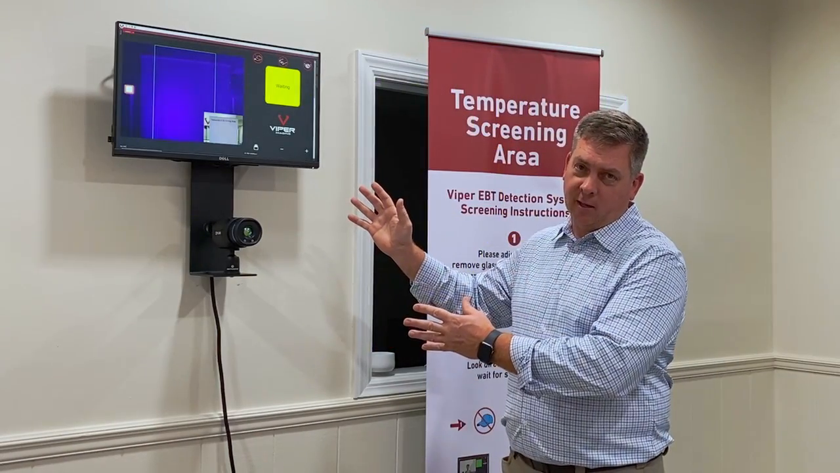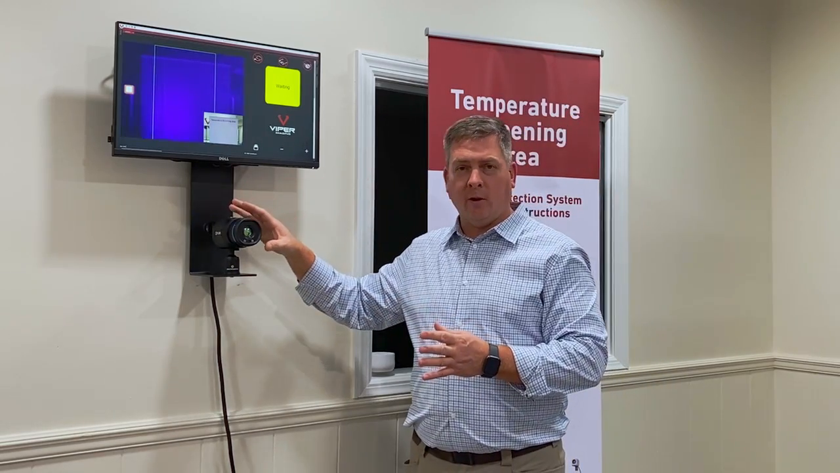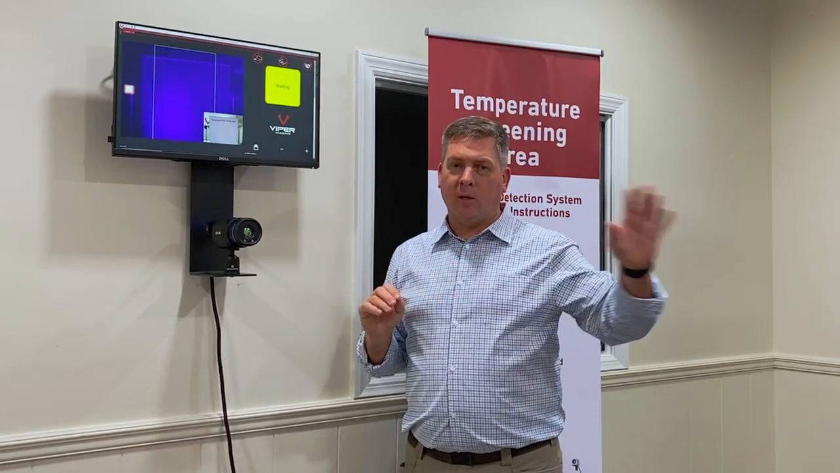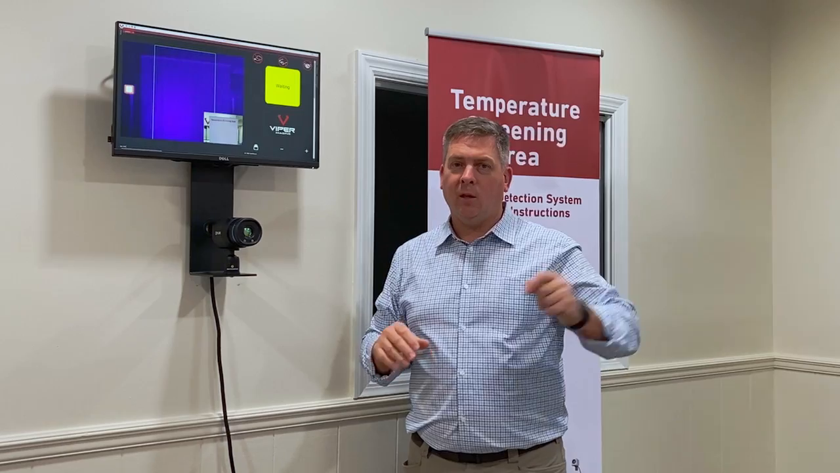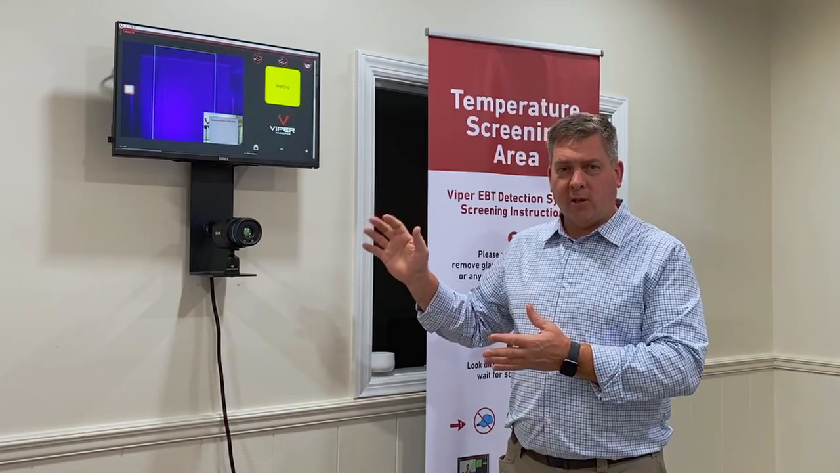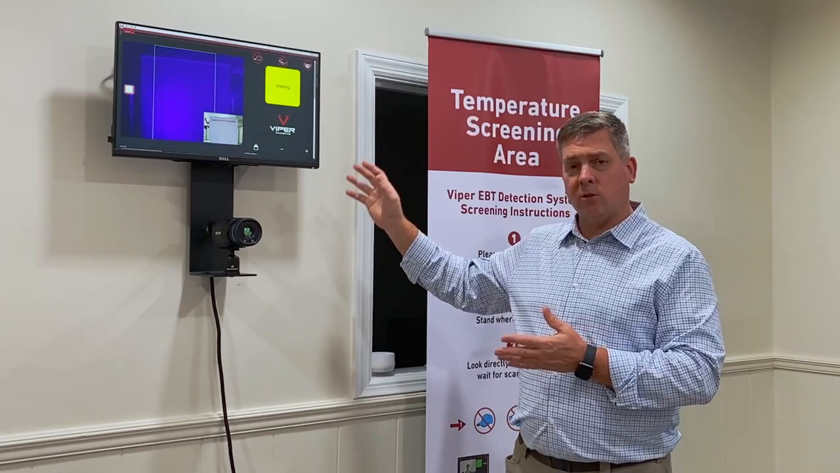Simple wall mounted bracket. So again, you mount this on the wall. It comes right now with a FLIR A500 EST camera. We recommend it still to be used with a black body, which is sold separately, as well as some other functionality, but it features all the same characteristics as all of our other systems in regards to the software.